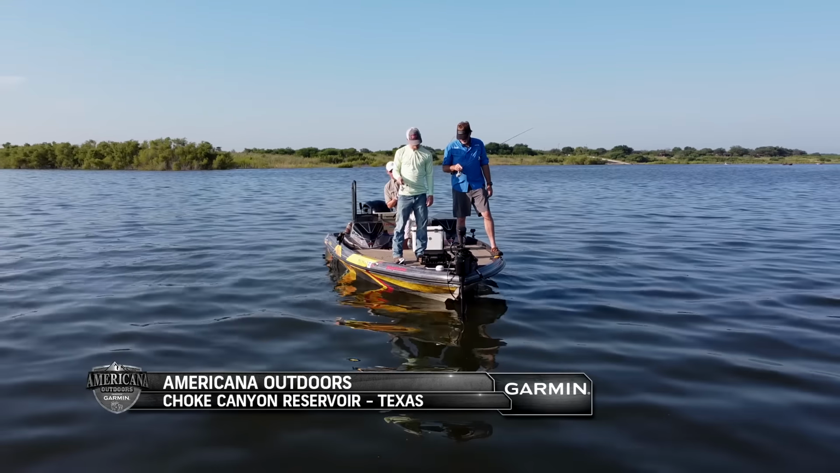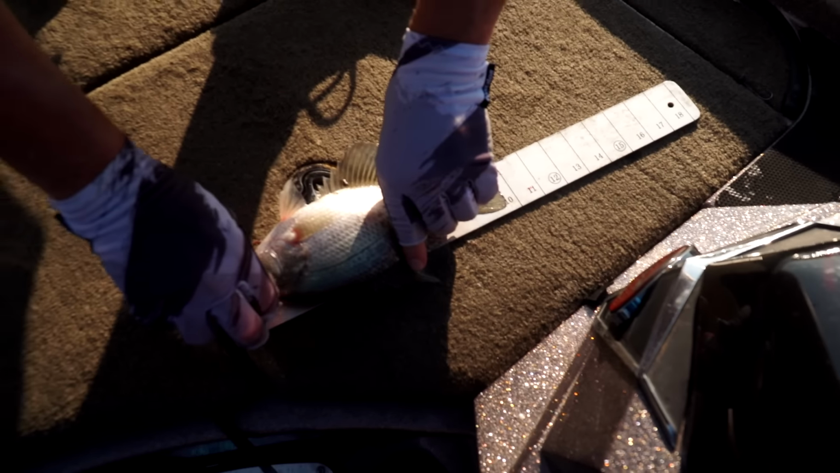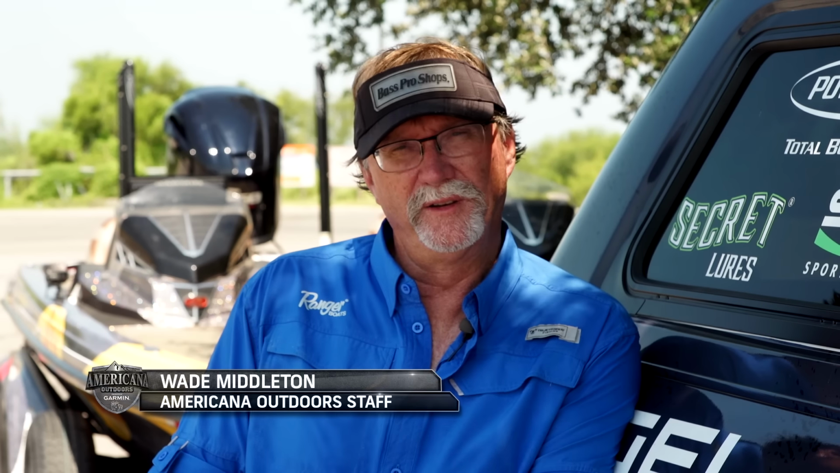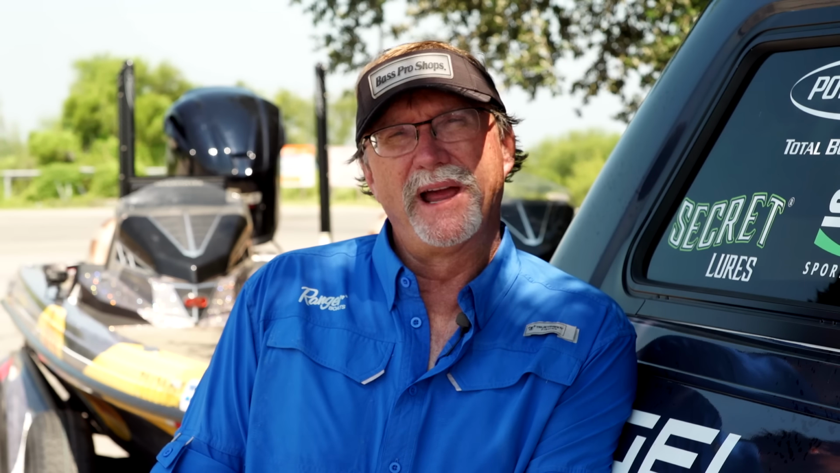I've loved crappie fishing ever since I was a little kid. My dad, my uncles, our entire family really enjoyed going crappie fishing. So it's a passion. It's something I've done since I was knee high, and it's just something I always look forward to going and doing. And when you get on a great crappie fishing trip, it's very laid back, very enjoyable.